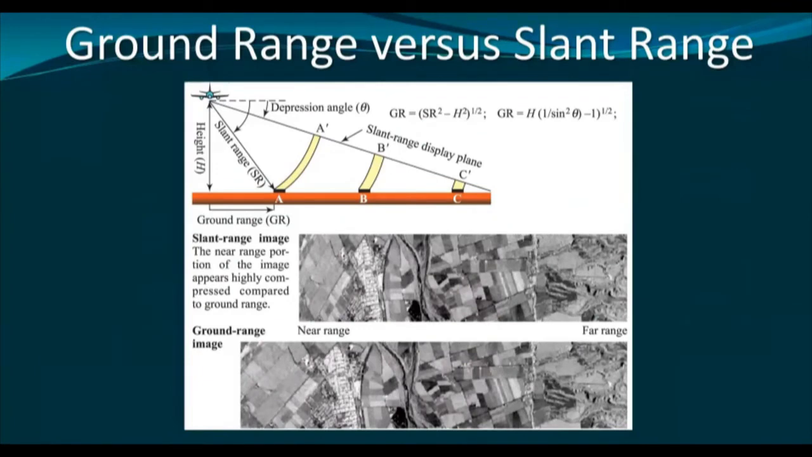Okay. So next, in this image, as you can see, this is the slant range image and this is the ground range image. And as you can see, the distortion is rather less at the far range. But if we come to the near range, we have a huge distortion. Can you see?